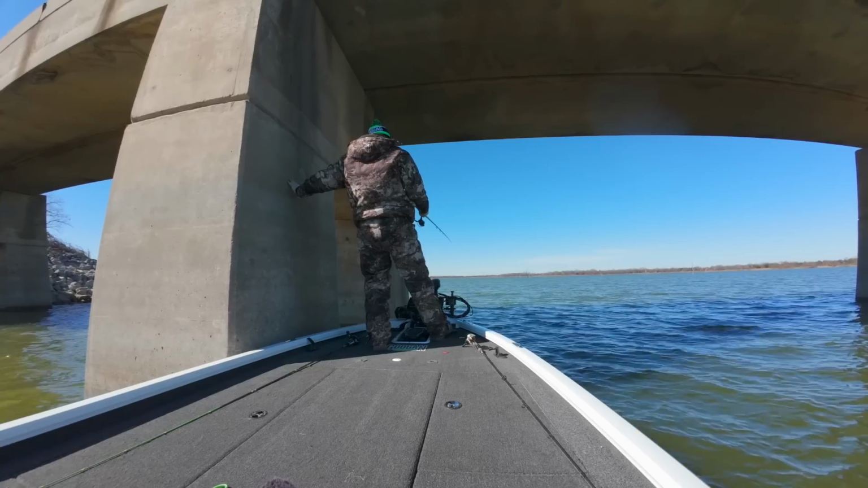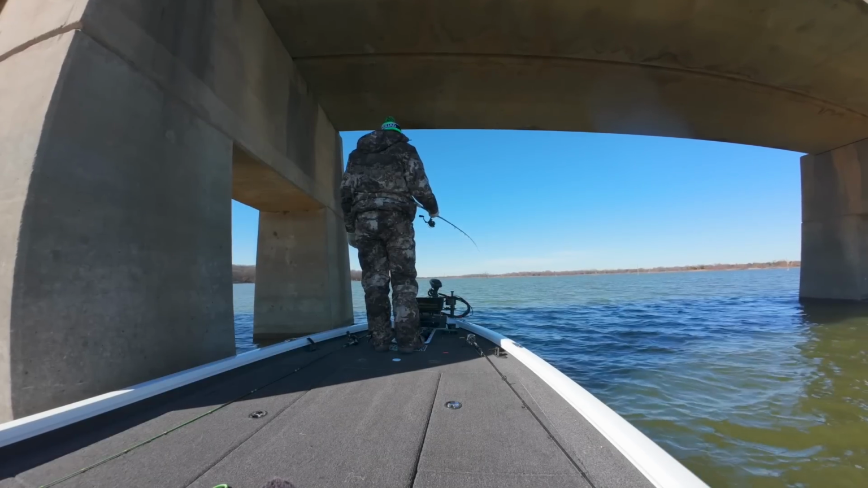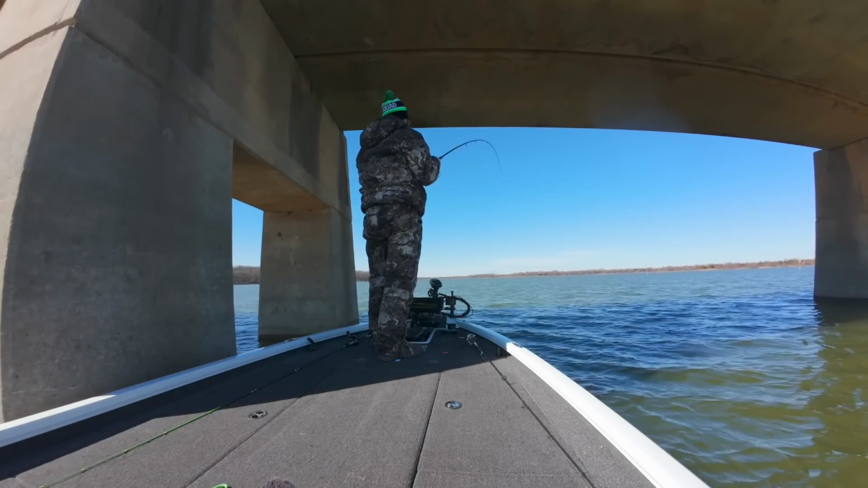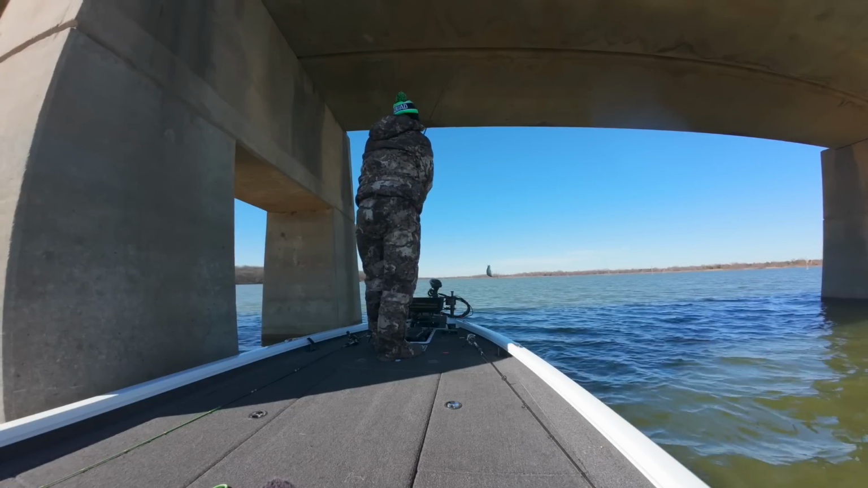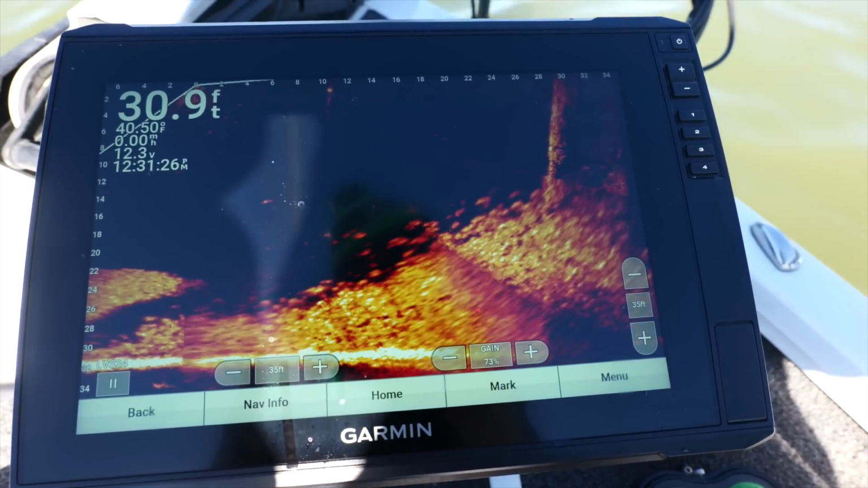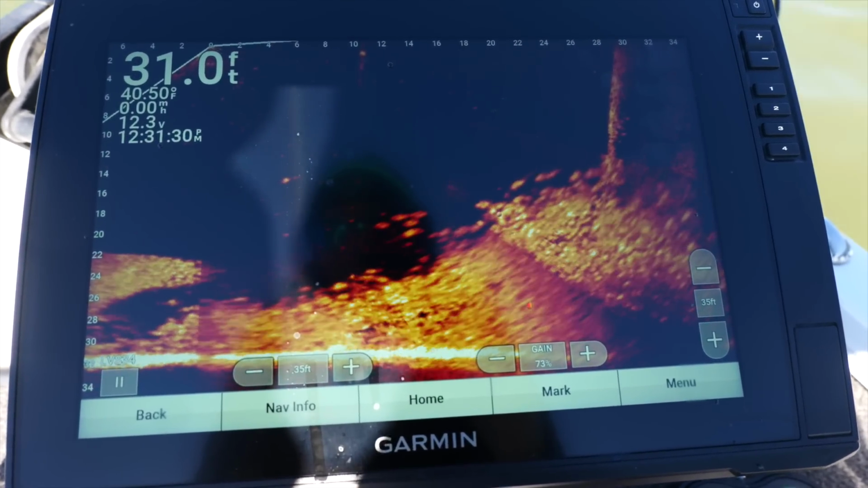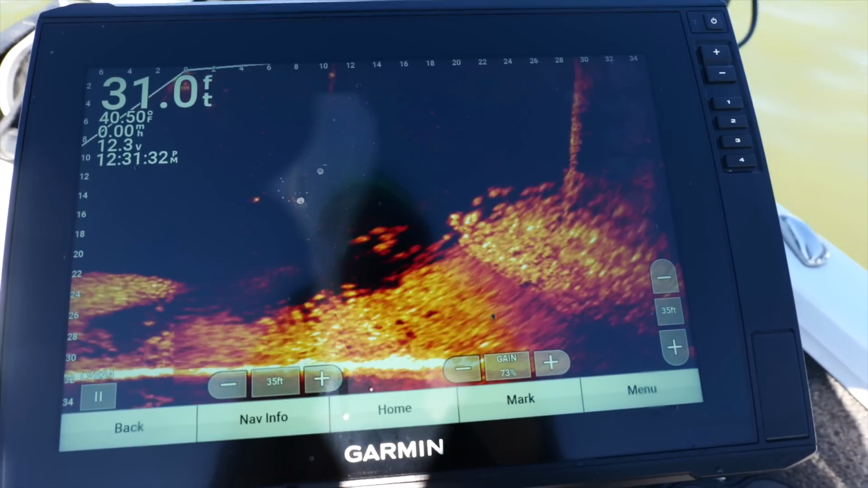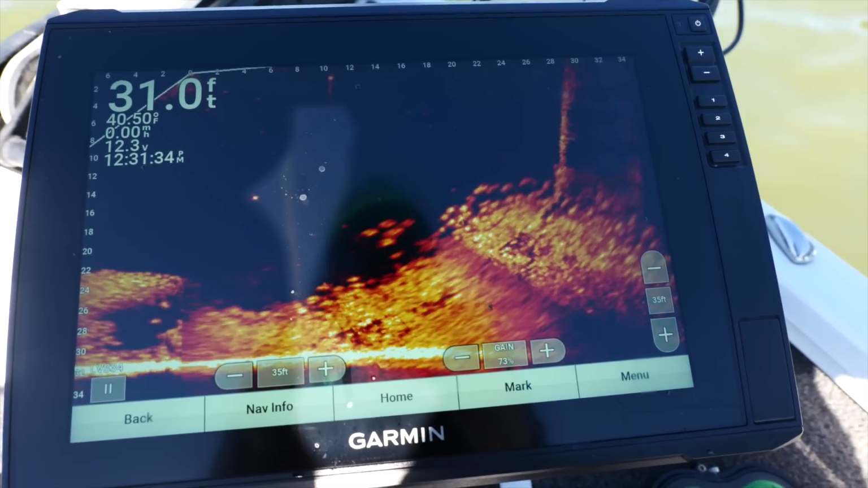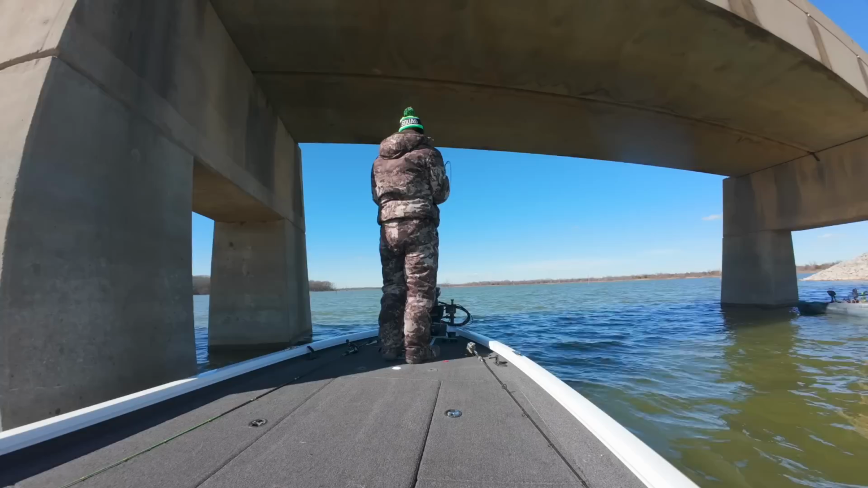There are pods of fish in the hundreds that are moving around, and they're following these shad, and they'll stick around under the bridge for a little while, and then they'll move out, and then they'll come back in. Essentially they're following a creek channel, and they're going to do this for weeks and weeks until the water warms up and they can start getting into the pockets, but they really are going to follow around those shad.